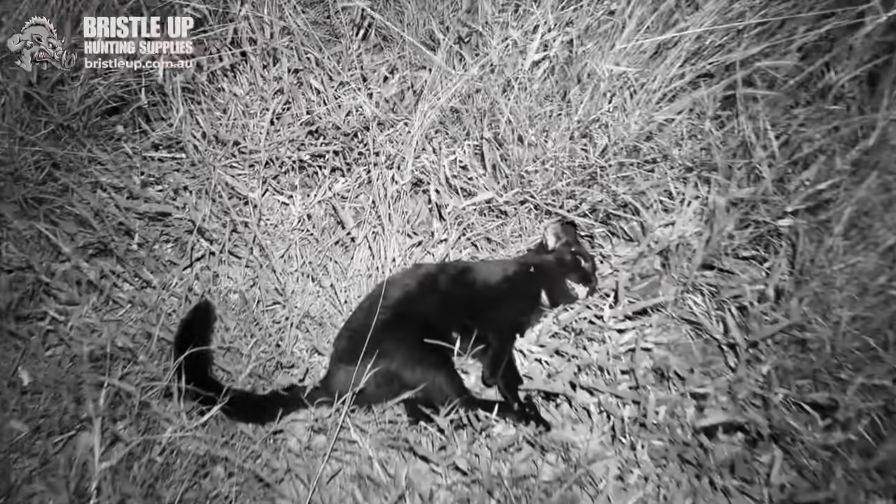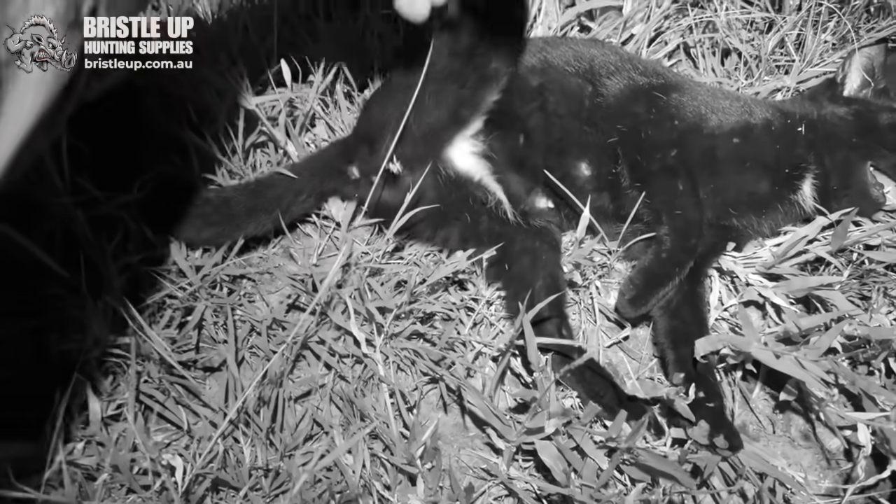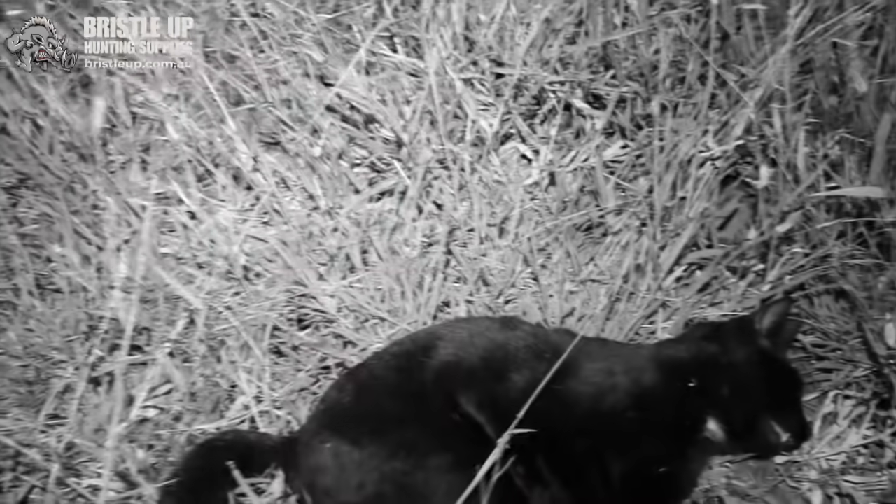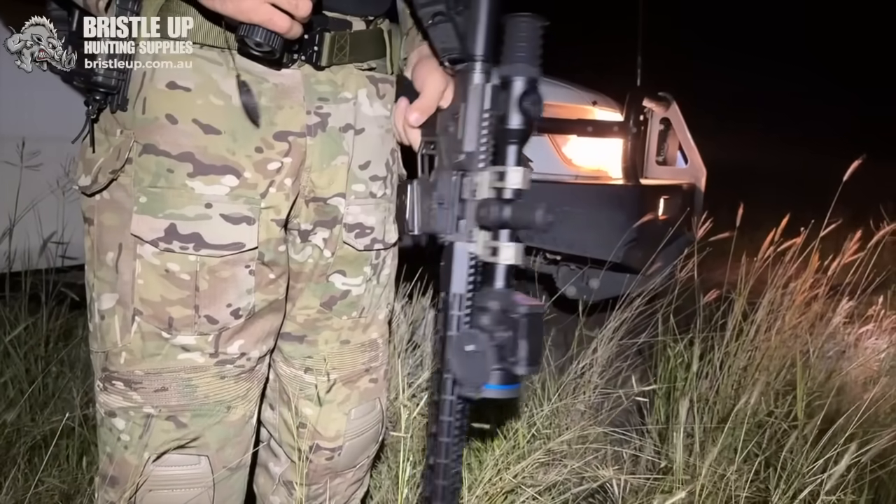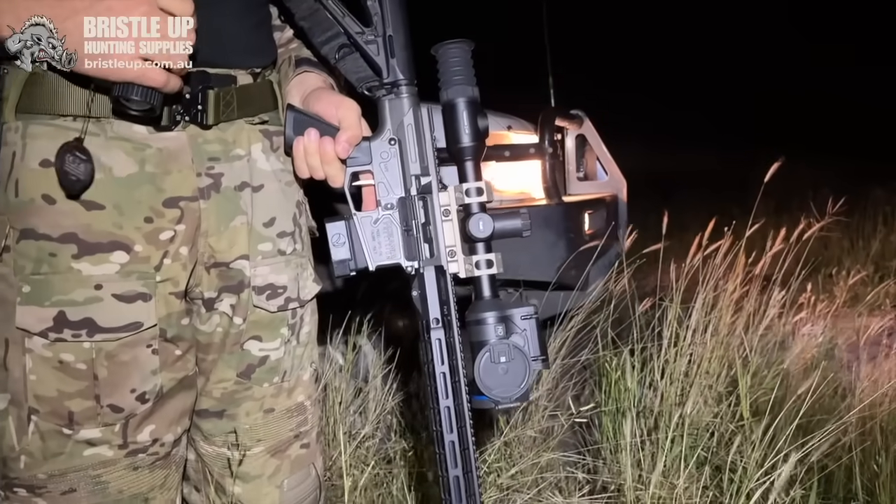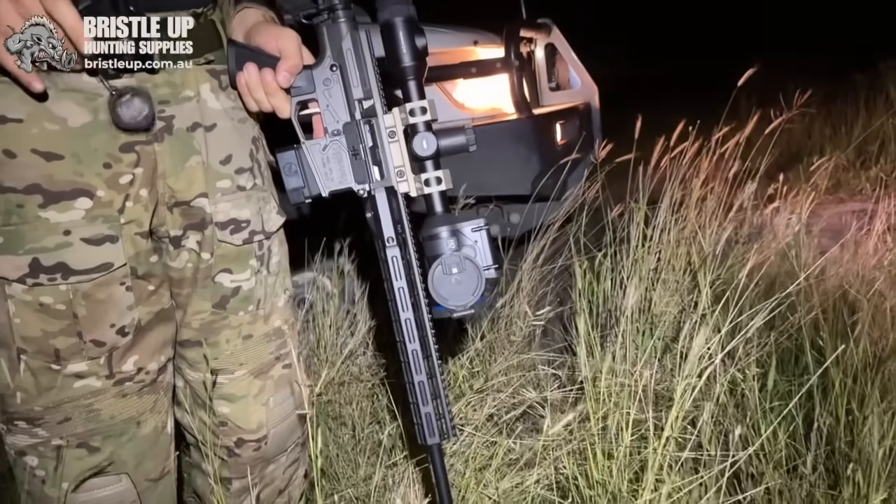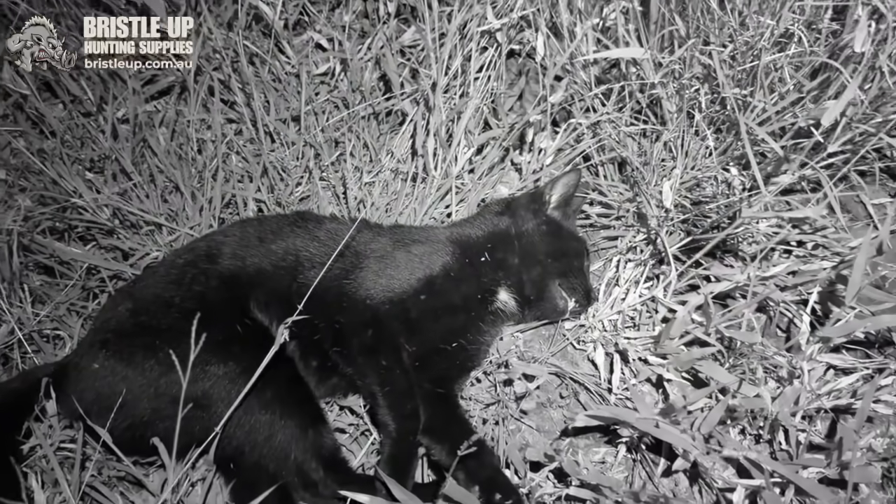Righto, cat number 2 for the night. The little female, this one. Ben shot him with the Oceania Precision, and that's the SP15 straight pull, and we've got the Pulsar Thermion XL60 on the top of it. So good shot, Ben. Headshot.